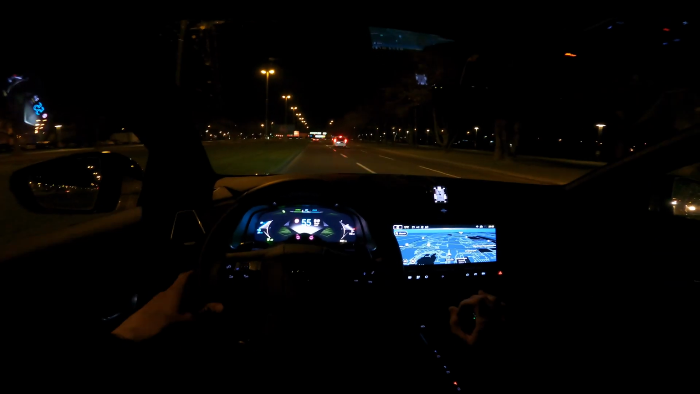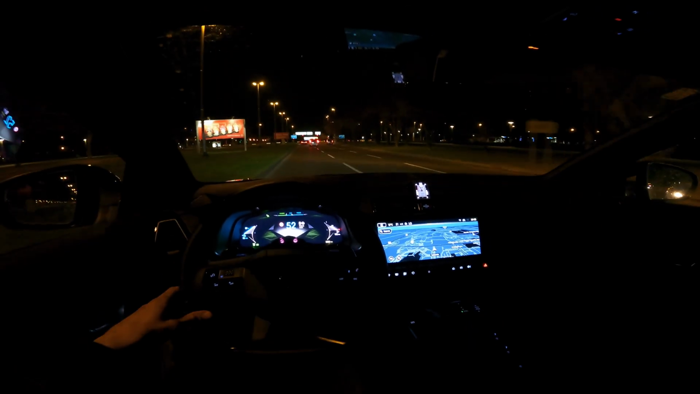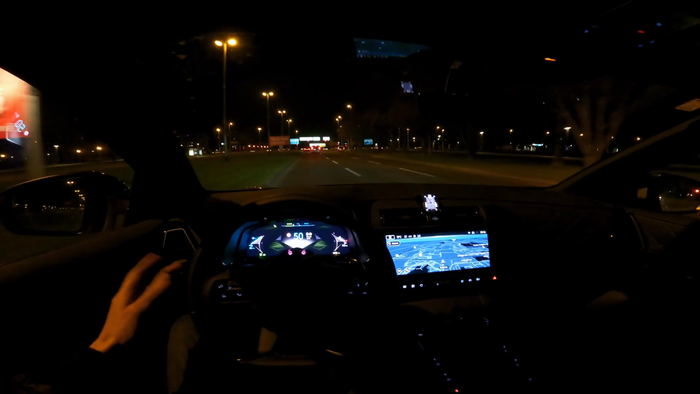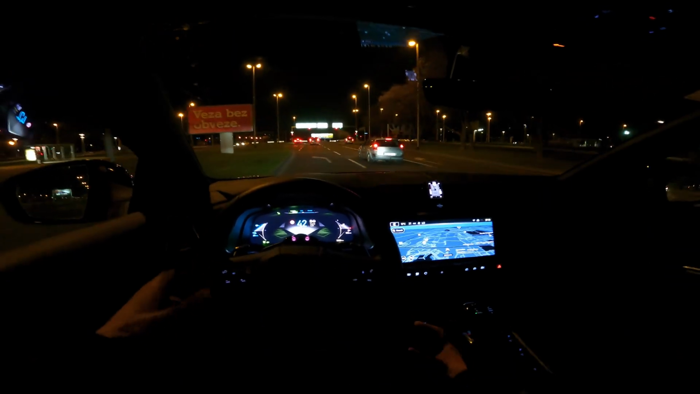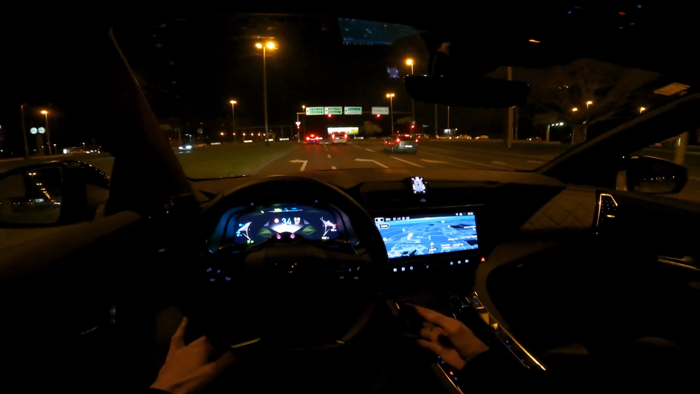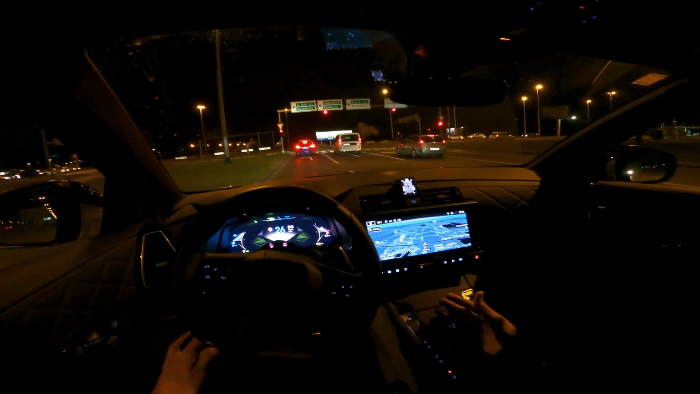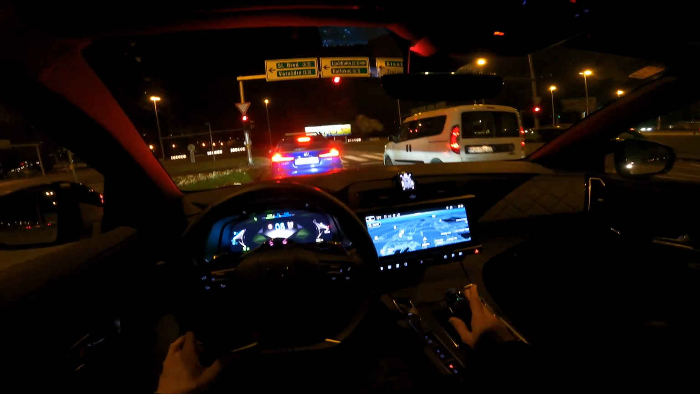And the soundproofing is quite excellent, but surprisingly only at lower speeds. I don't understand how it's so quiet at lower speeds, but then when you hit 130 on the highway, we're going to the highway right now, and when you go above that towards 150, there's so much wind noise. There's even a whistling sound. Okay, today was super windy as well.